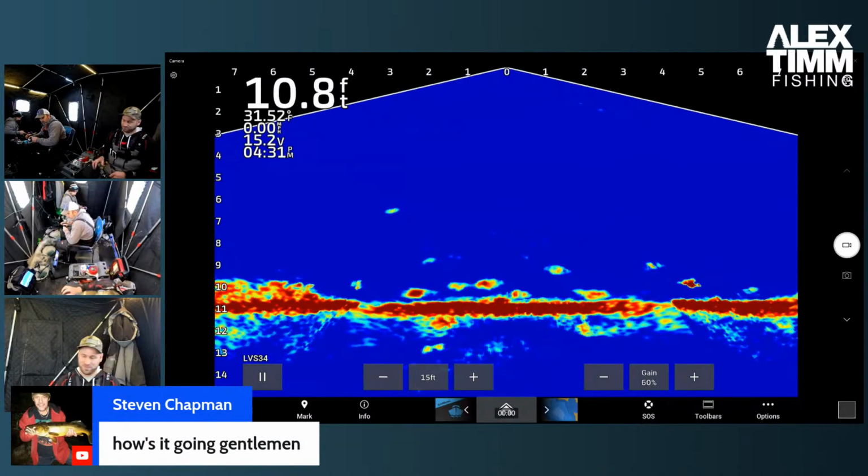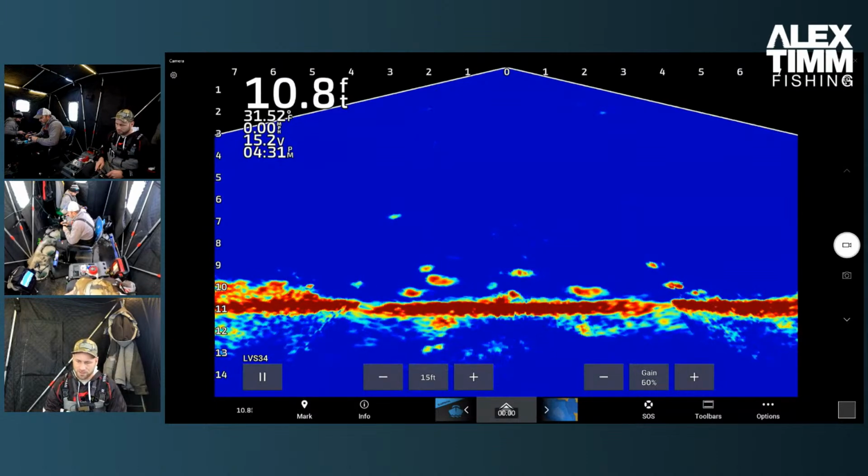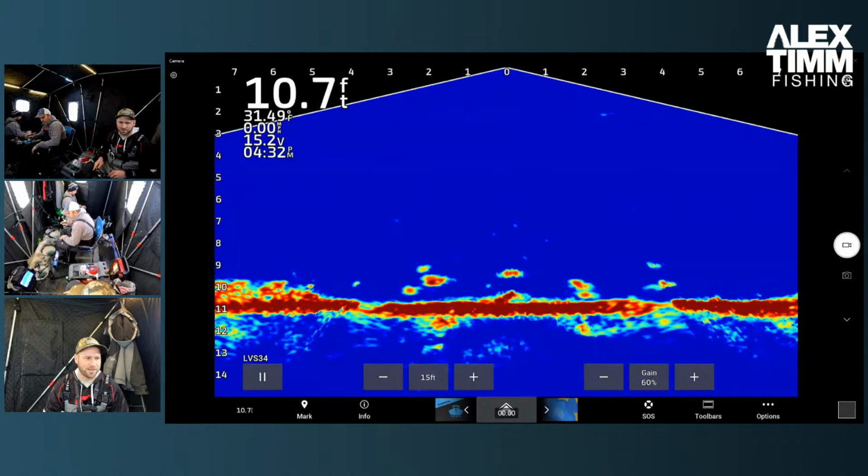How's it going? It's going well. We're waiting for the pickup in the shift from sunfish to crappie. That should be happening here literally any moment.